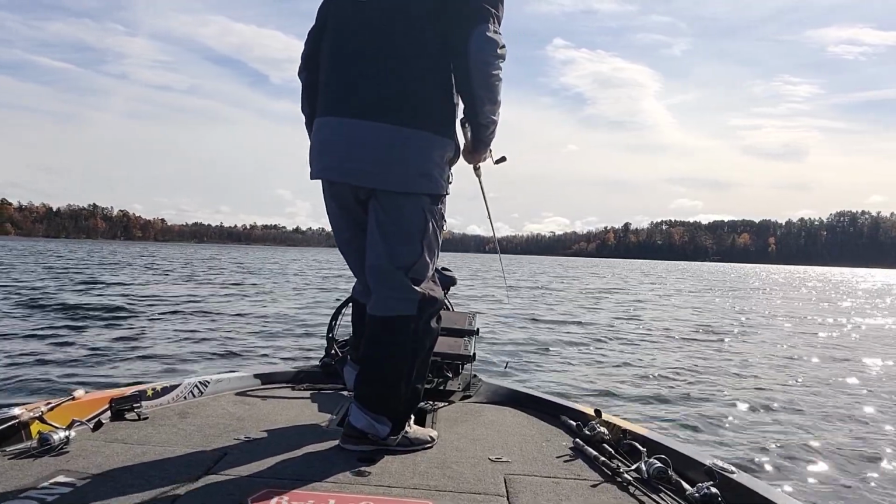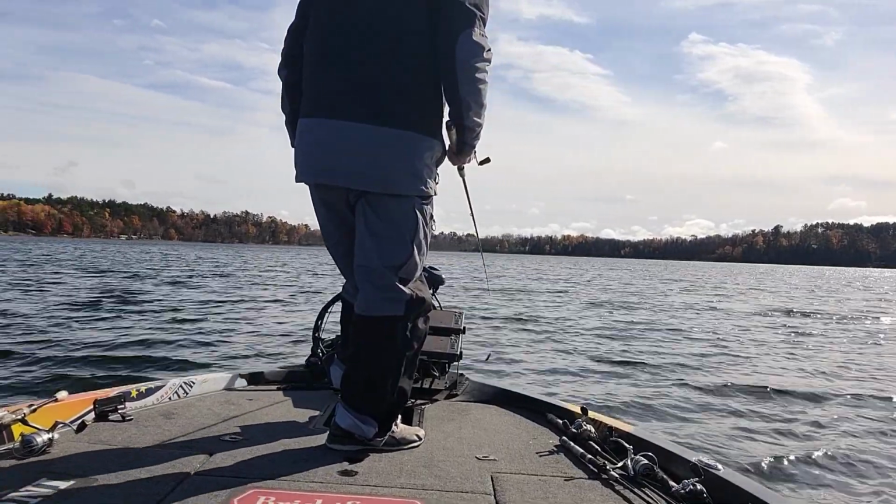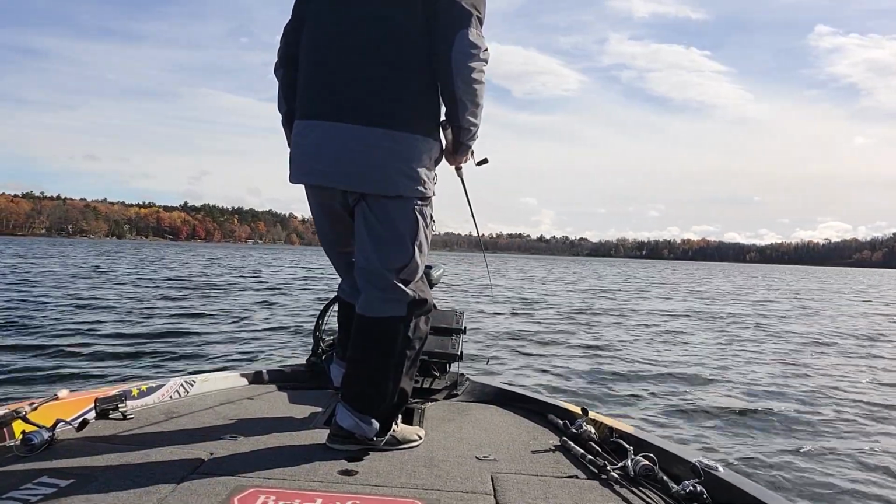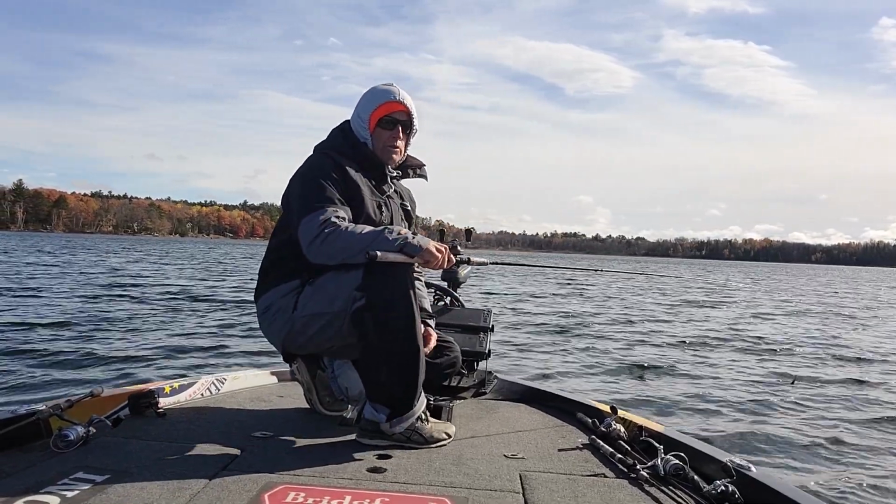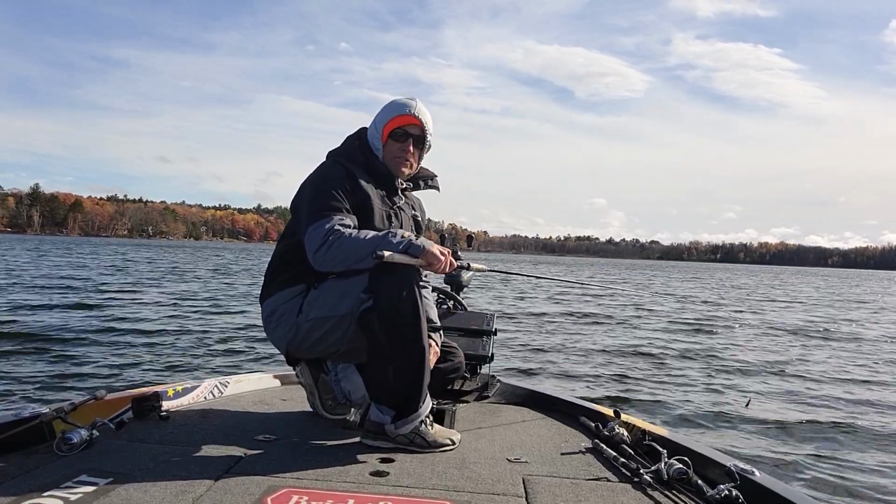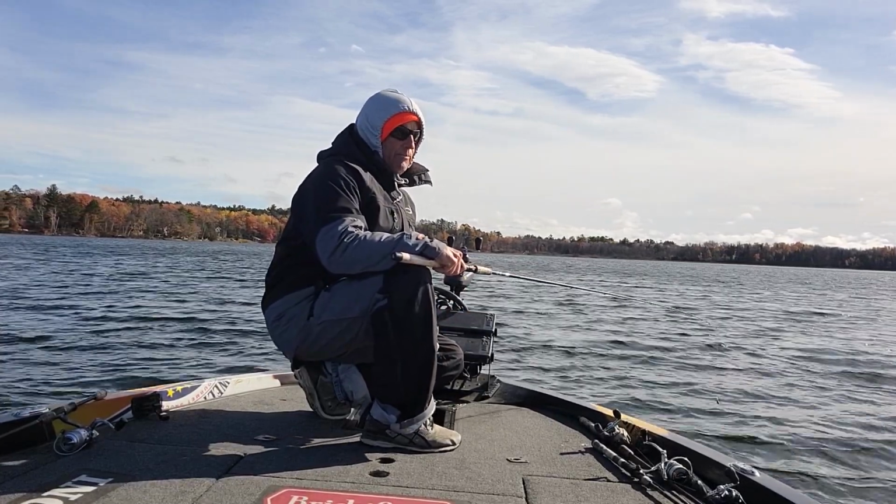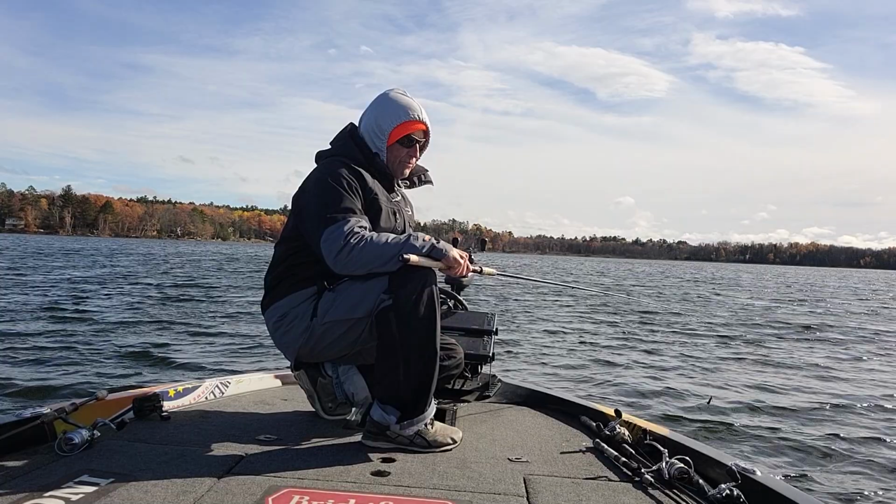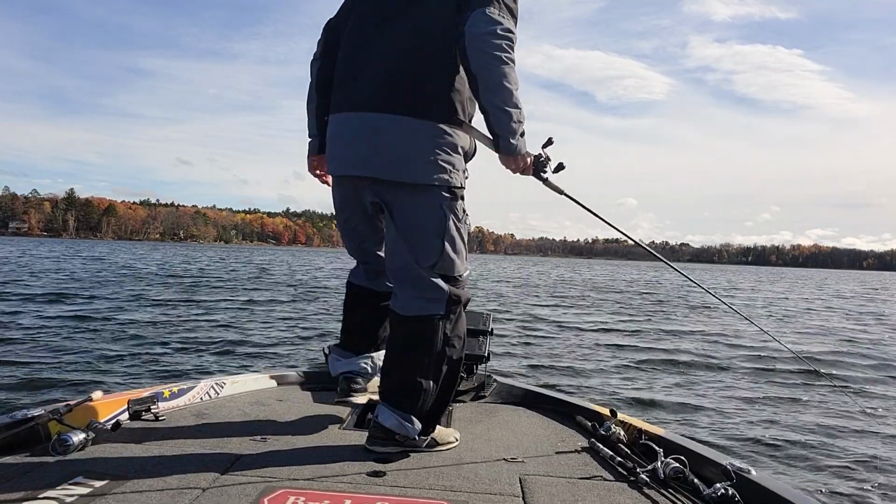Okay, I'm going to scan around first. Okay. Scanning is not revealing anything. What I've noticed is that as it's got colder and colder, the smallmouth are sticking closer to the bottom. And if they're glued to the bottom, I'm just not going to see them on this Active Target at a distance. If they get straight under the boat, yes. But at a distance, no. So what I'm doing is I'm just trying to find a little taller boulders and casting to those. And hopefully there'll be some fish around.